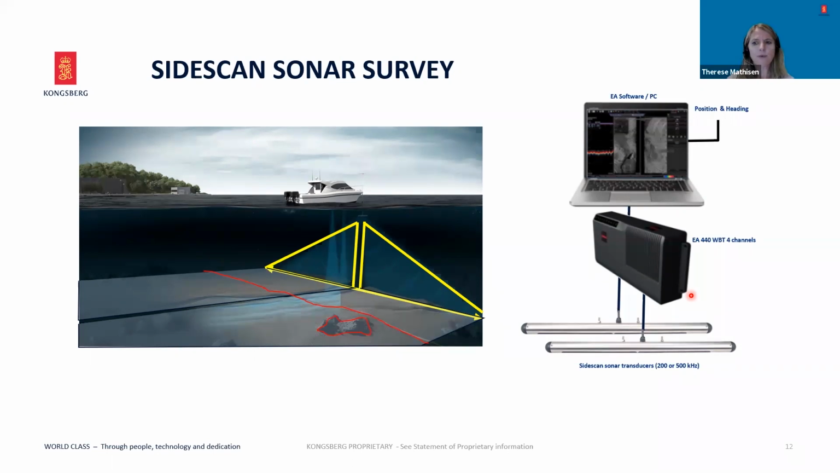The SIDESCAN sonar setup is the same as for the depth observations. The WBT is the same, and the software is the same. The SIDESCAN transducer uses 2 of the 4 available channels of the WBT. There are still 2 other channels available, e.g. to add a vertical depth transducer. This is recommended for reliable depth control. The Kongsberg SIDESCAN sonar transducers are available with operating frequencies at 200 kHz for best range or 500 kHz for best resolution.